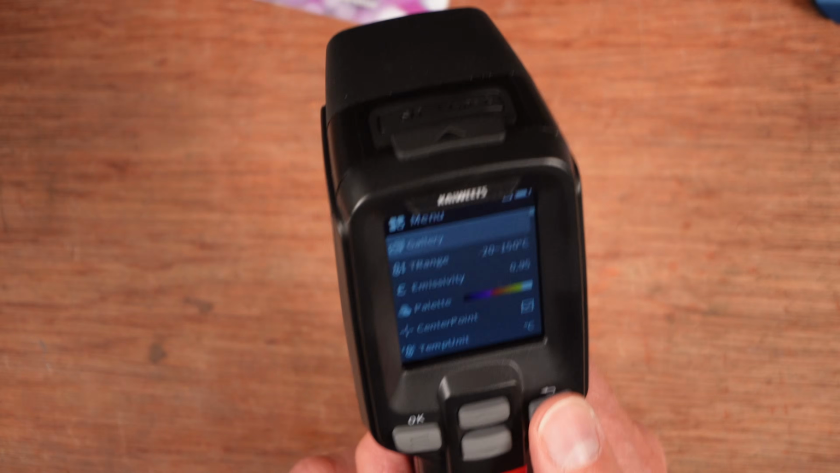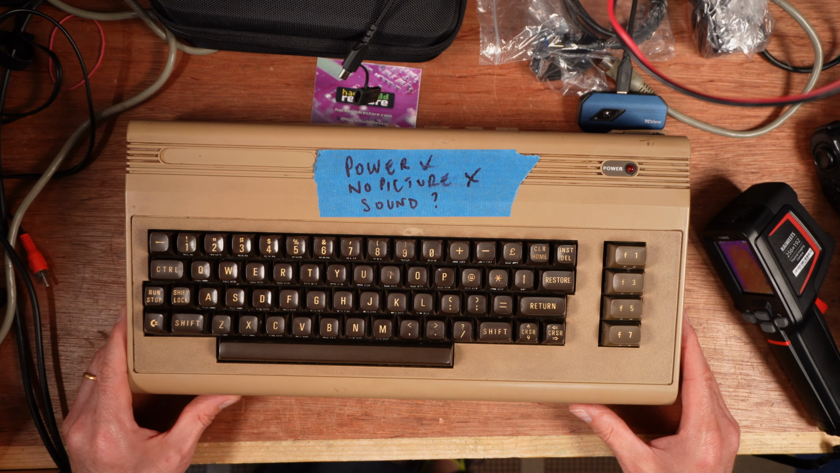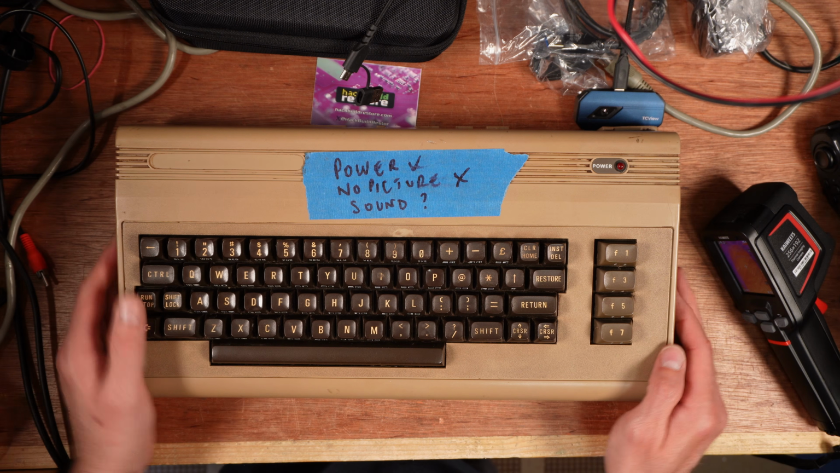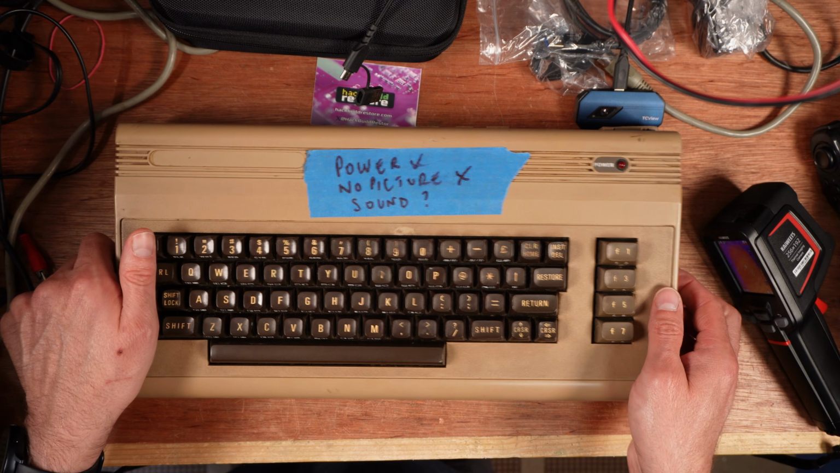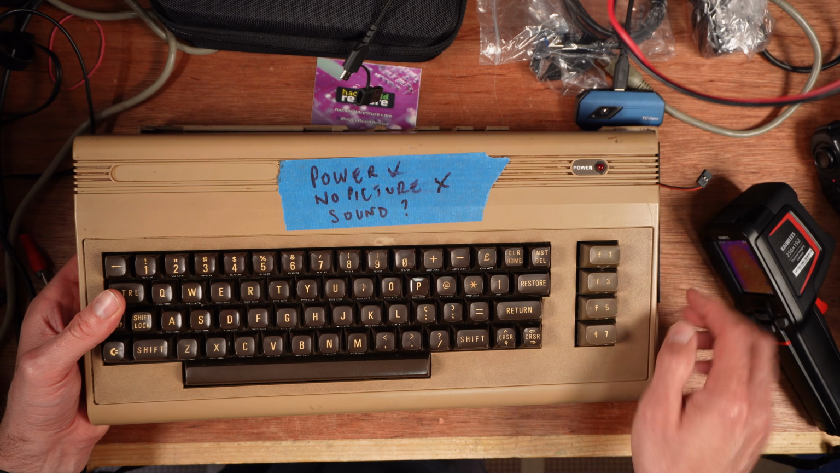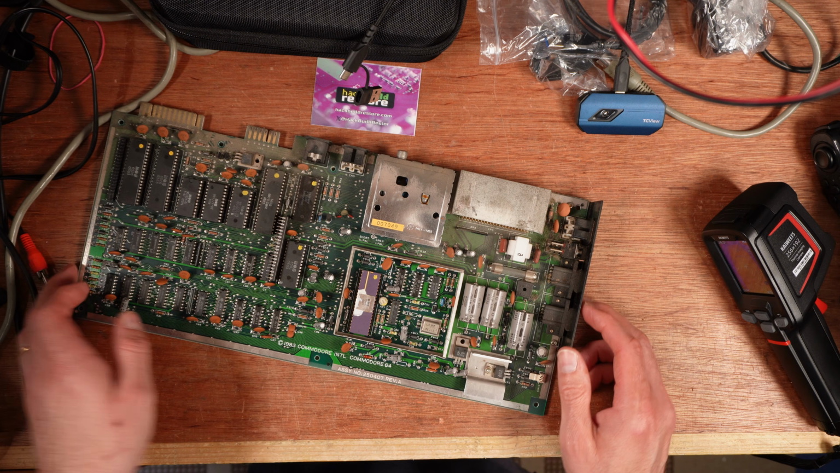That's a quick look at the functions of the thermal camera. Let me get a computer on the workbench, and then I can show you how I use it to diagnose things. And I've got an ideal example. This is one of my friend Paul Universal Retro Boss's computers that I picked up the other day for repair, and it says no picture and no sound. But when he says power, he means that the LED light is lighting up. It's a pretty grubby machine.